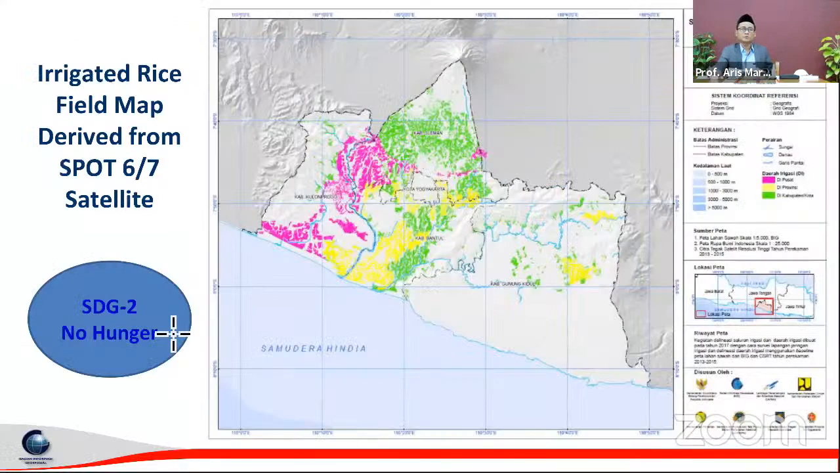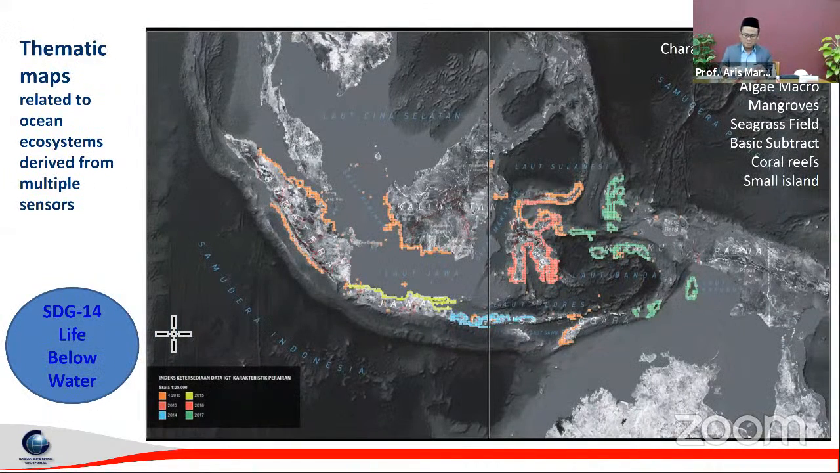And this is another example of how we do thematic mapping using images, related to the ocean and ecosystem, derived from multiple sensors. In this activity, we try to characterize water and salt fields, macroalgae, mangrove, seagrass fields, basic substrate, and coral reef, especially also to identify our small islands.